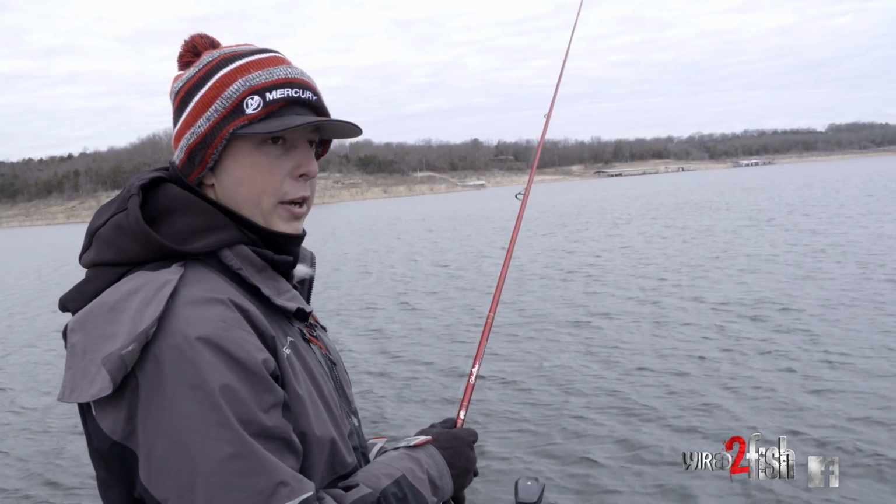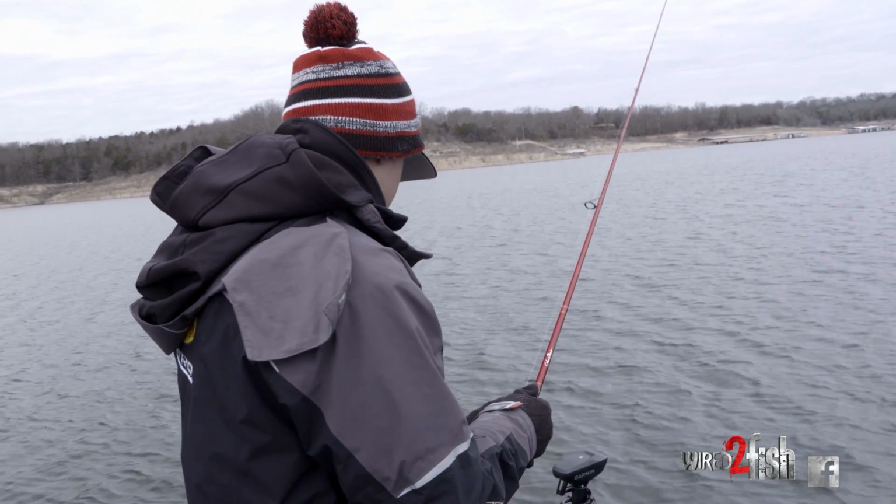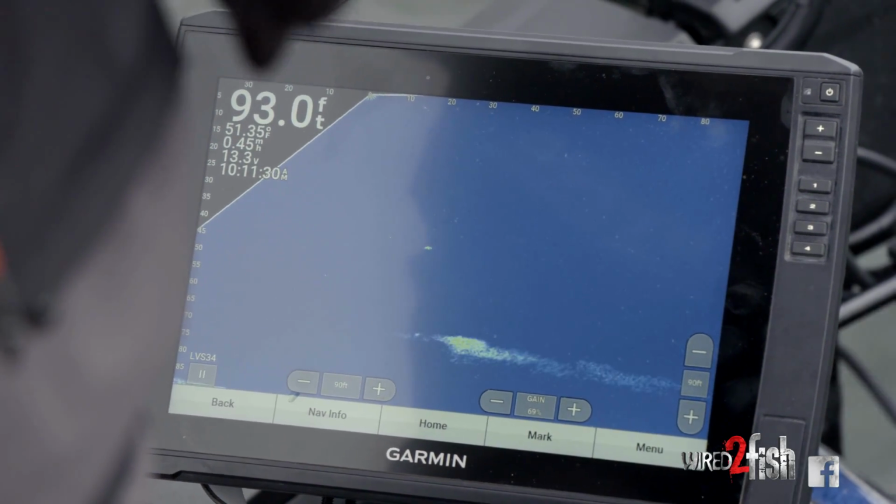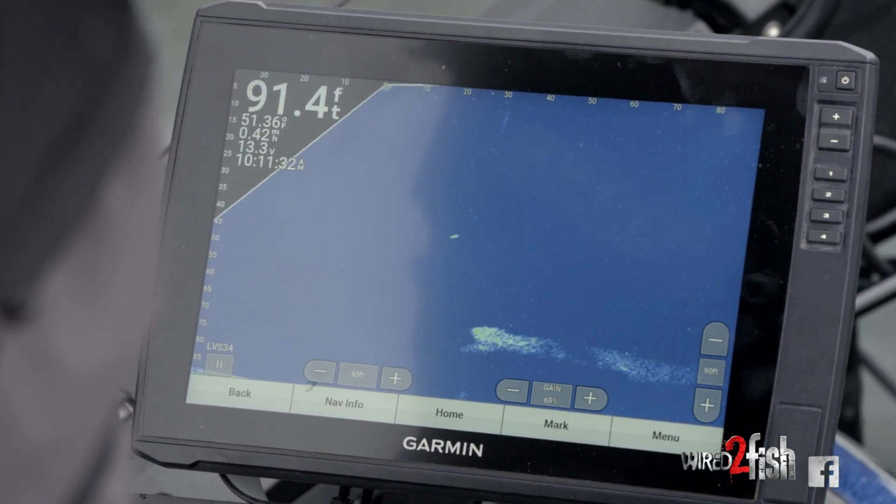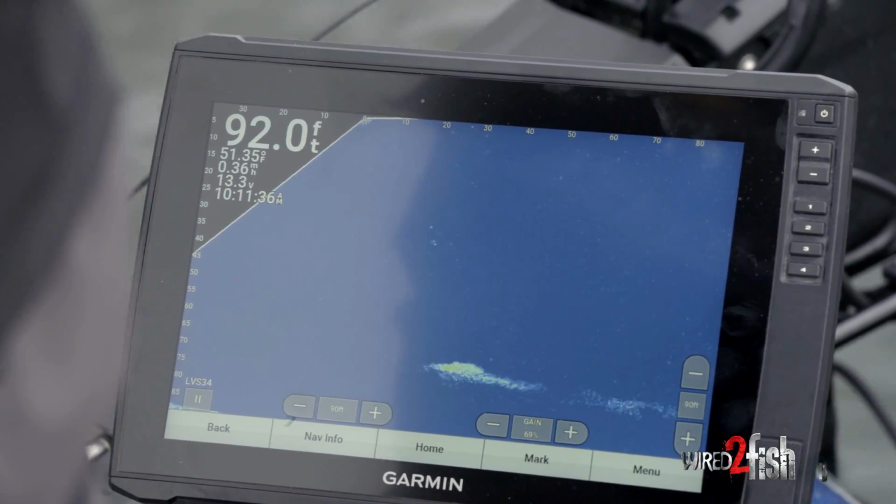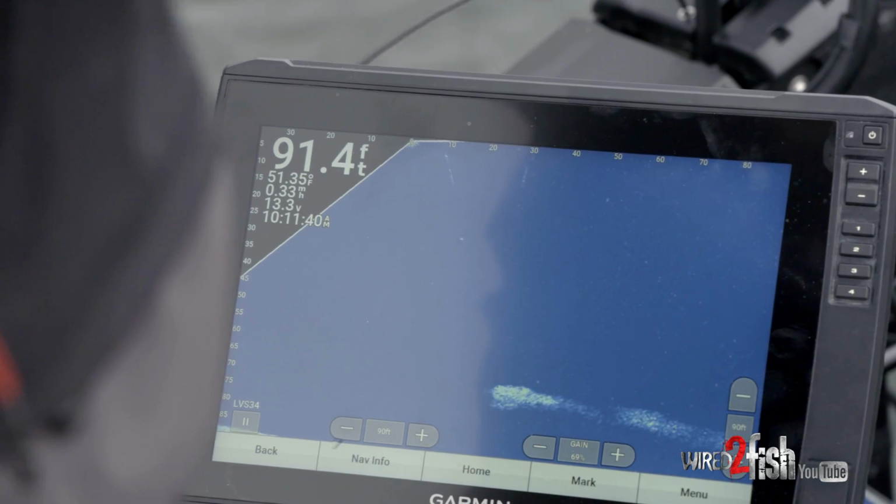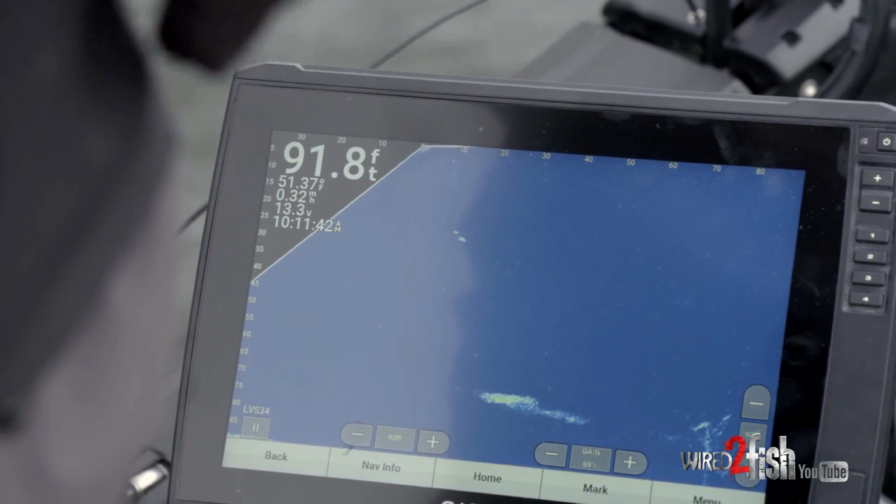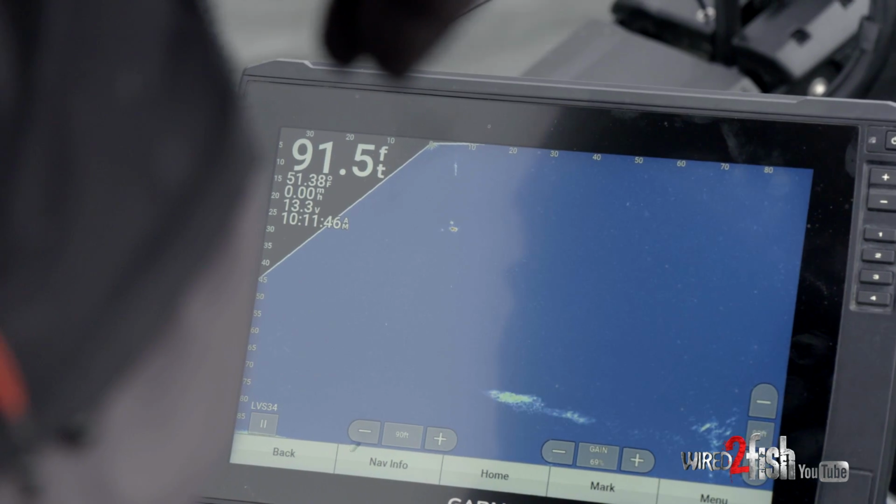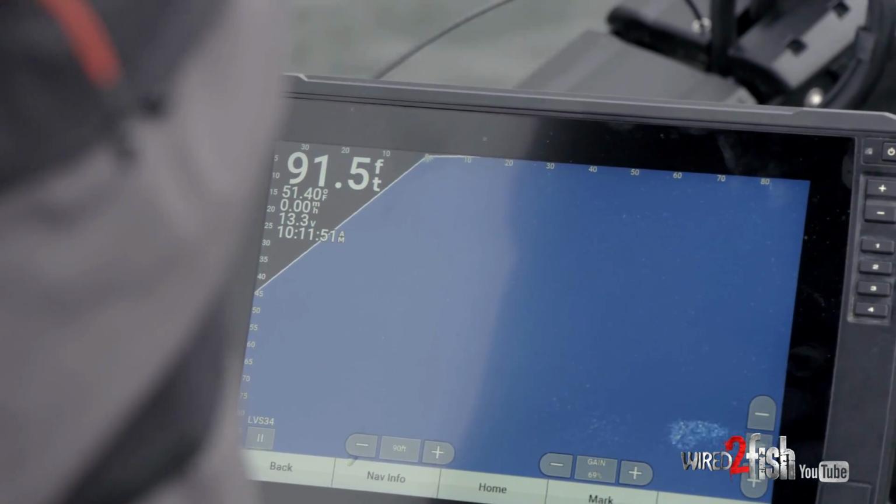All right, we got one swimming out here in front of us. We're gonna see if we can pick him off. Right there. All right, we're watching her fall. It's just so specific. I mean, you have to put it in front of him. We got him looking at it. We'll try to keep it away from him. Looking at it, looking at it. We're gonna get him. There he is.